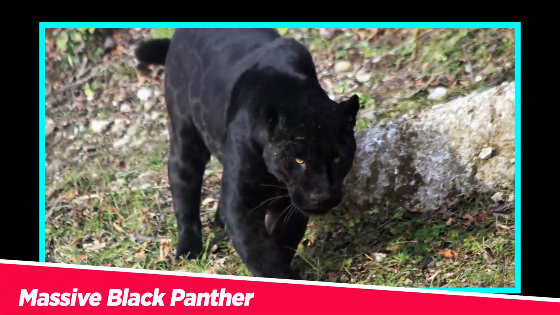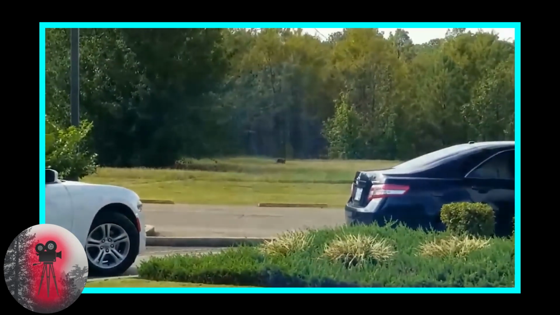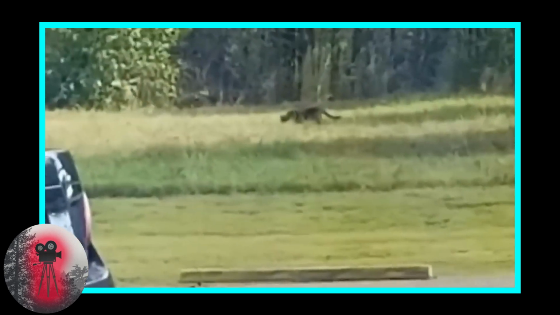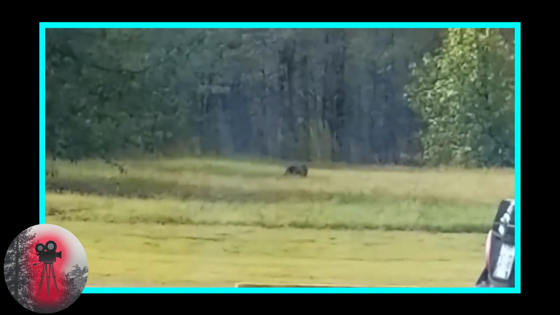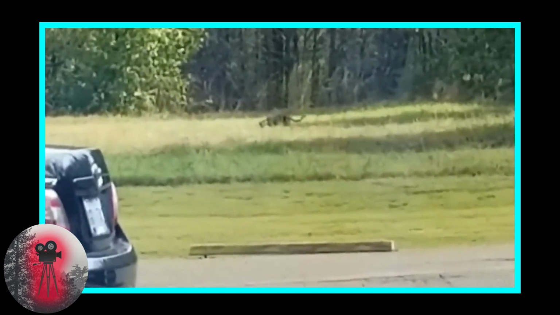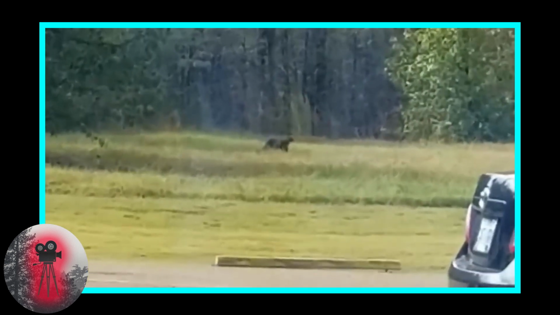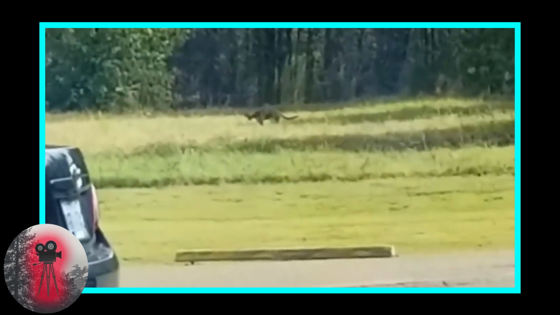Massive black panther. In this clip, a Mississippi man was left perplexed after spotting what appears to be a massive black cat walking through a field, and even experts can't agree on what he saw. The strange encounter occurred as David Slider was pulling into a wind farm in the city of Hernando. David noticed something slinking off in the distance, initially thinking he was watching a deer or a coyote because of its size. He then realized that the creature was actually some type of cat.